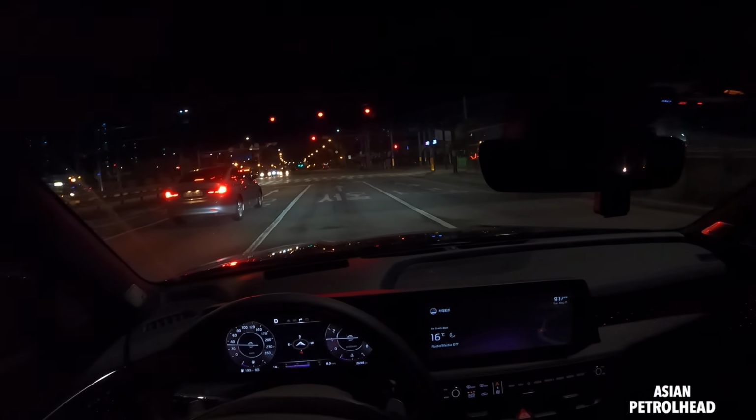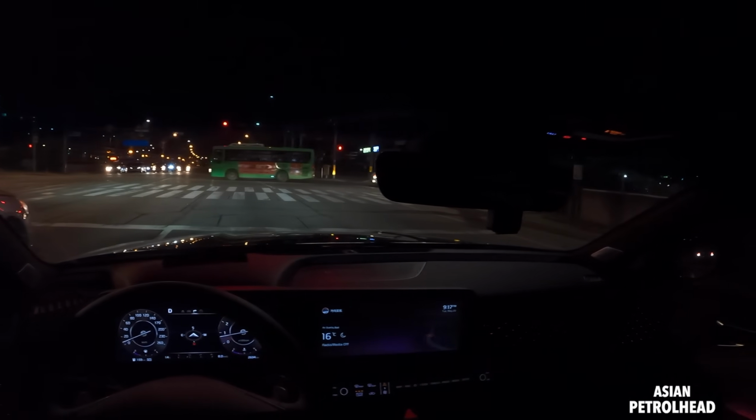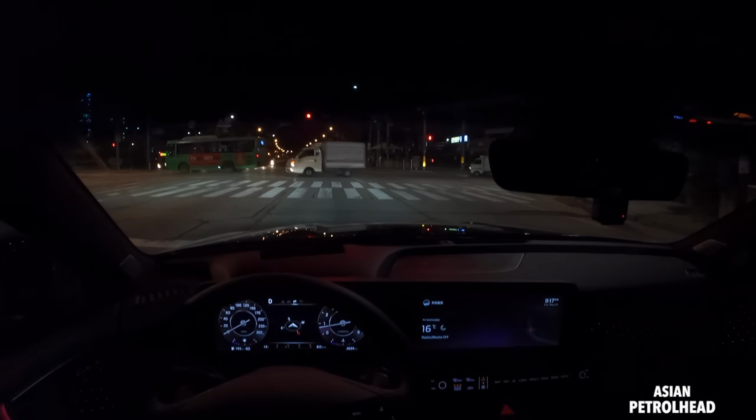Okay, so yeah guys, this has been a night drive with the all new Kia Cadenza. Hope you guys enjoyed it, and we'll be back with much more.